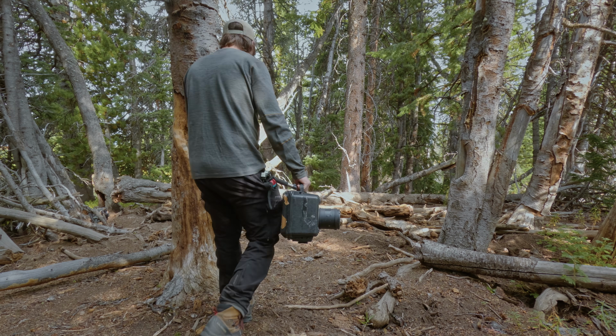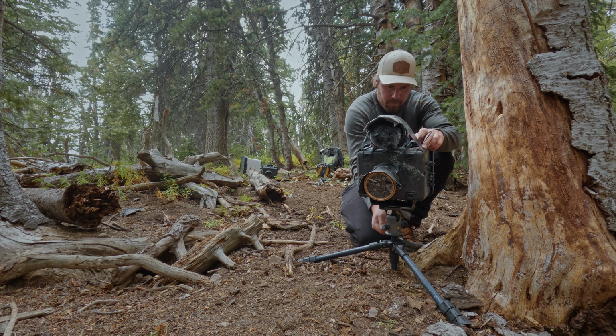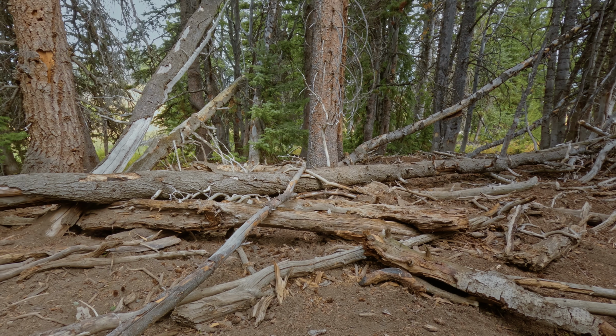I'm gonna start with thinking about where to set the wides. I wanna get at least 1 or 2 shots where you can really see the whole midden, you can kind of take in the whole scene.